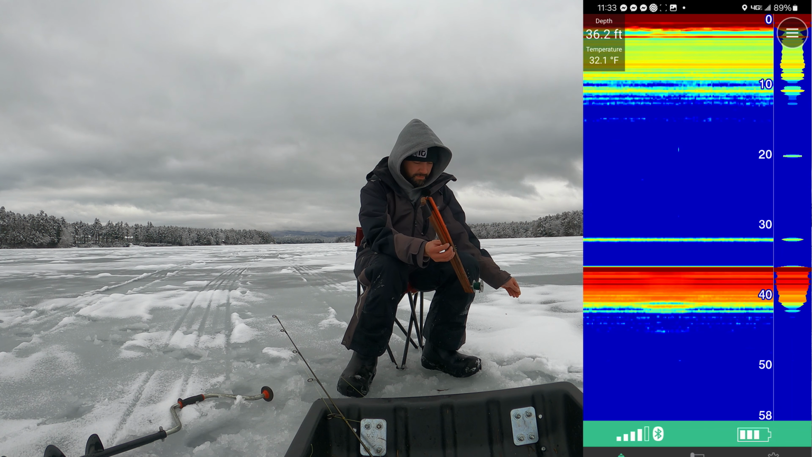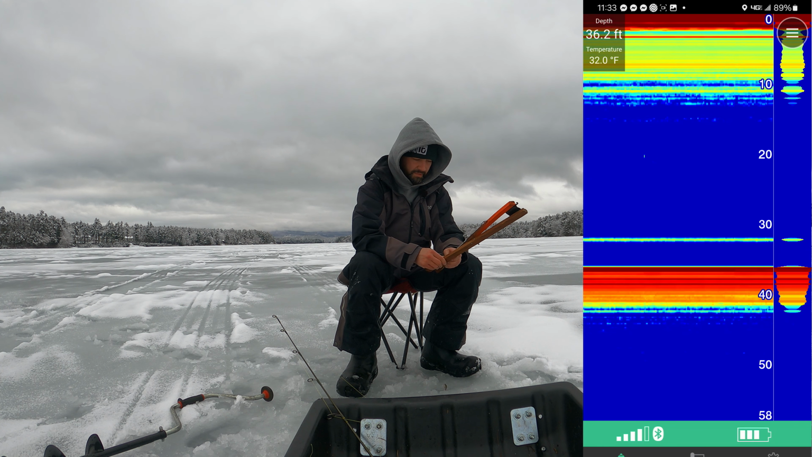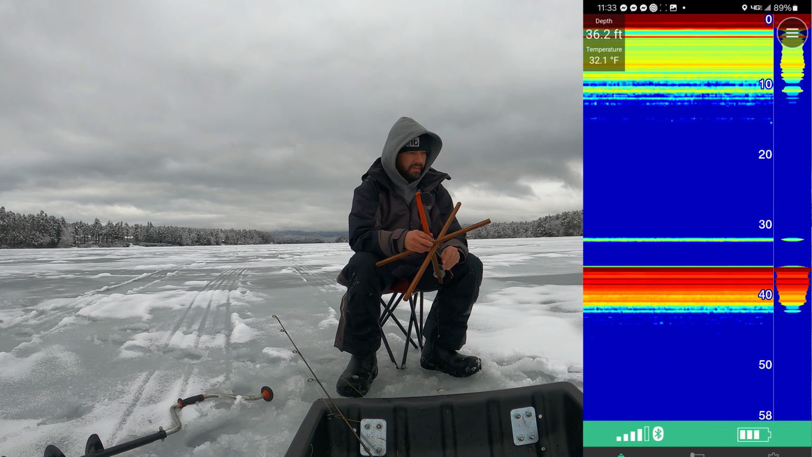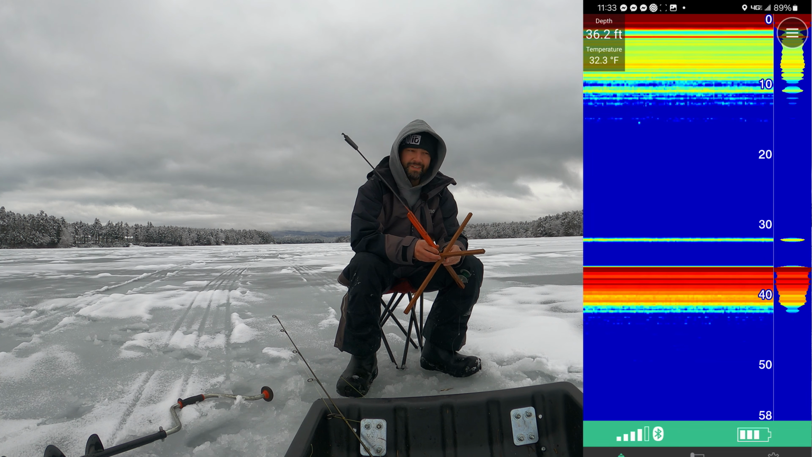And this is what I have for tip-ups. Somebody gave me these. Actually, a family friend gave me these. They were his dad's. He doesn't like ice fishing, so he handed them down to me. And my son caught his first little pickerel on one the other day, so that's pretty exciting.